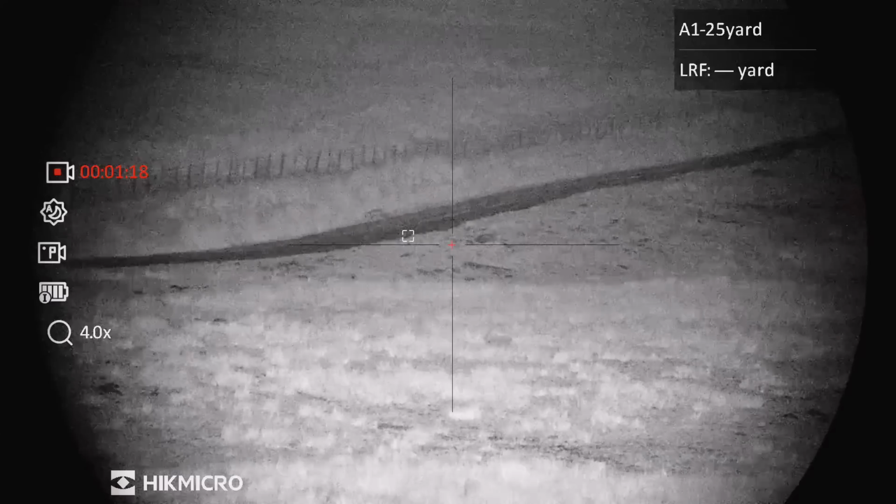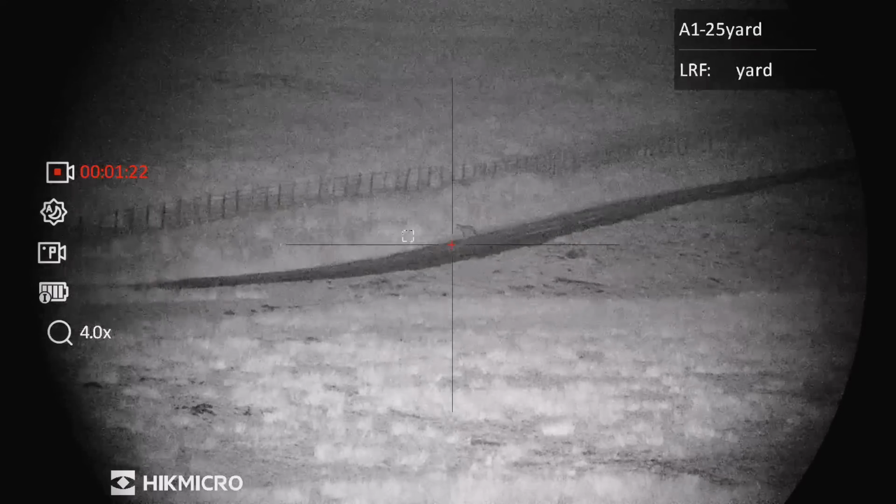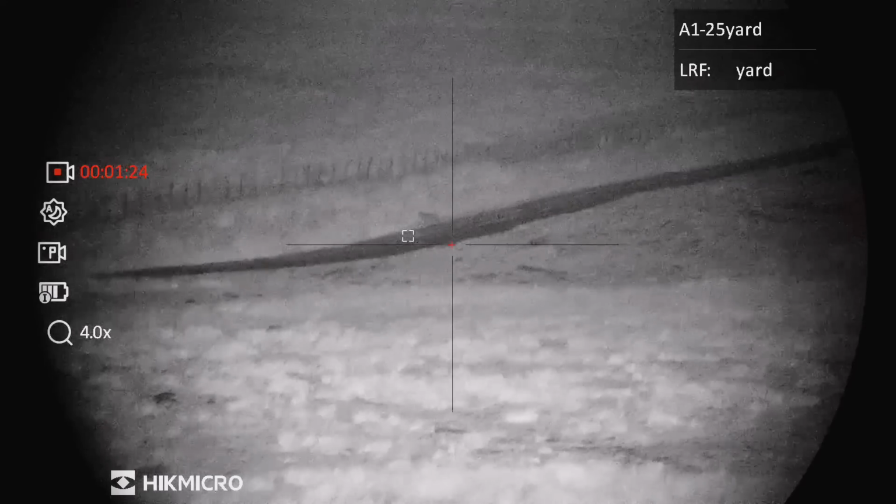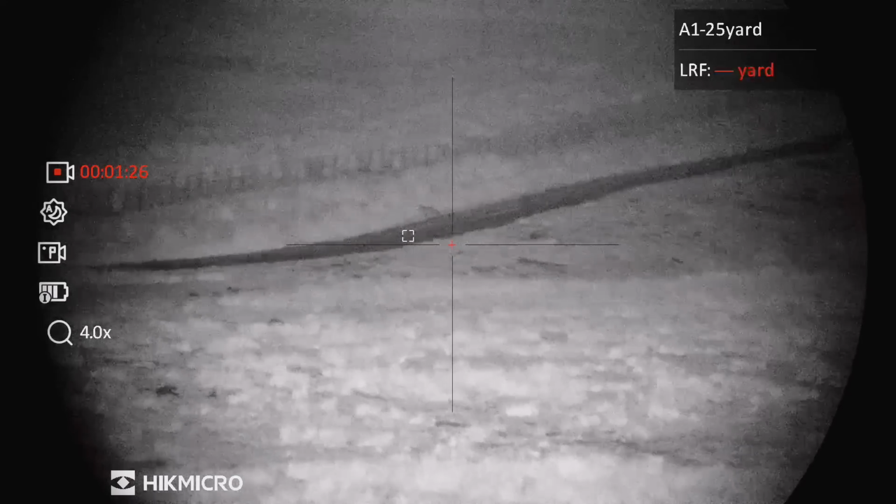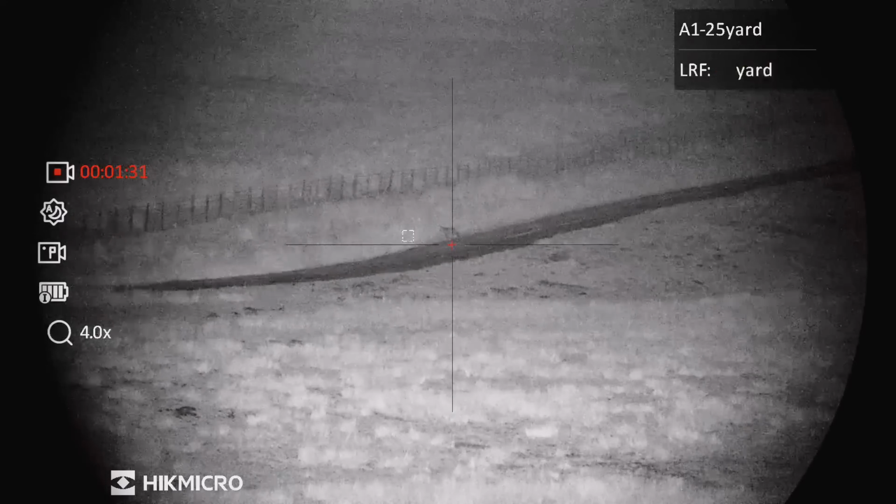Yeah, I've got to be quiet. Yeah, this fox at the moment's 235 yards away, and you can still see the mist a bit, but it's not too bad. And he can hear the caller, but he's just deciding at the moment what to do.